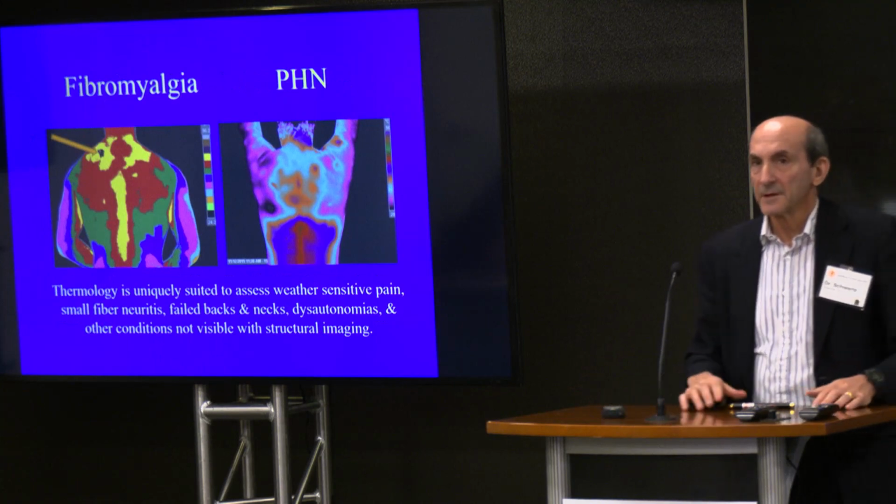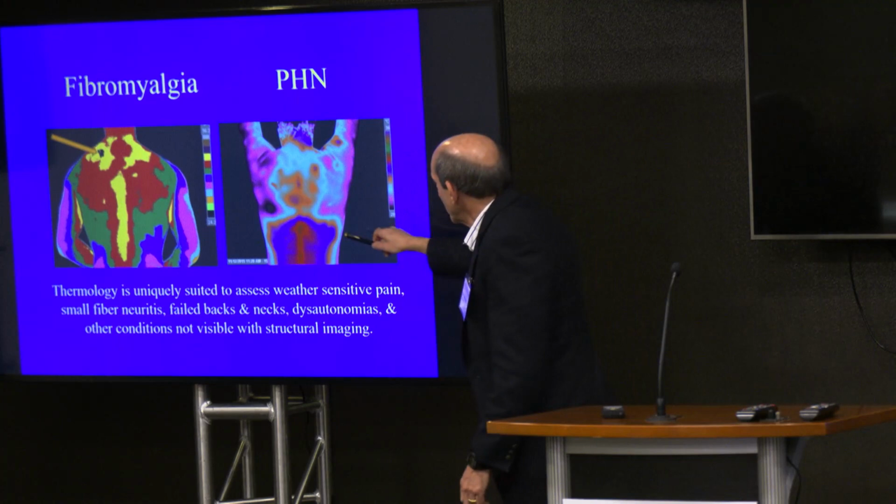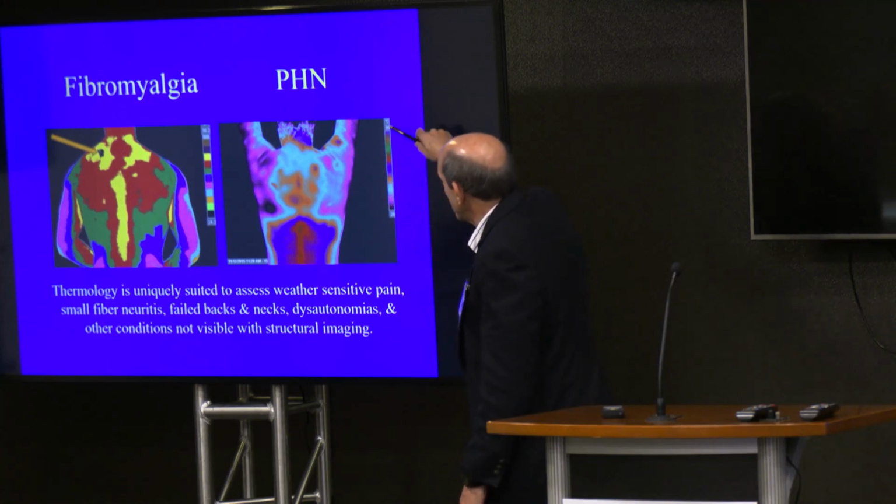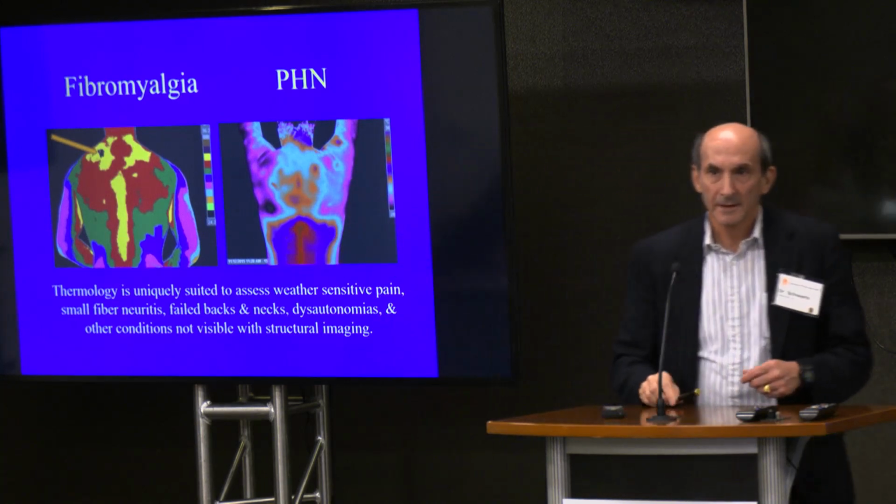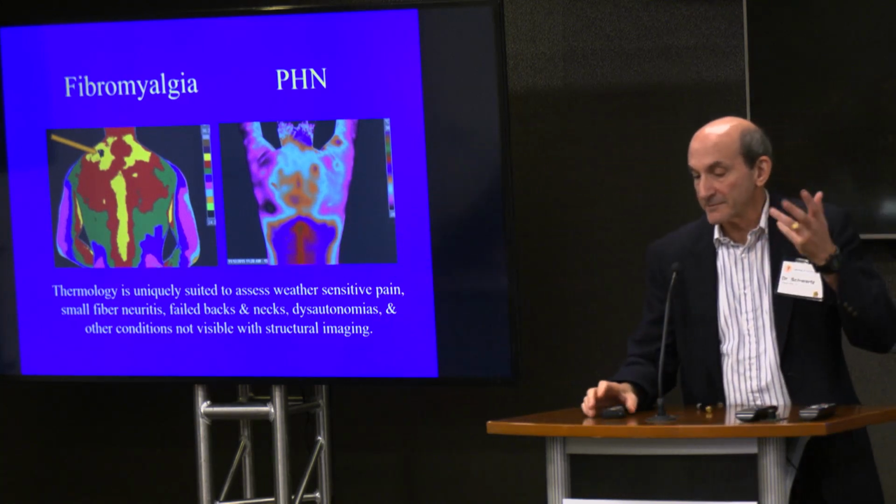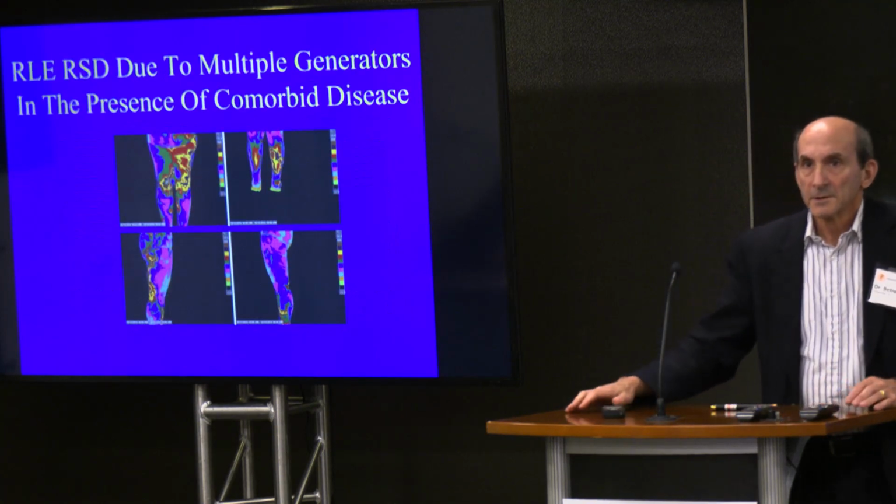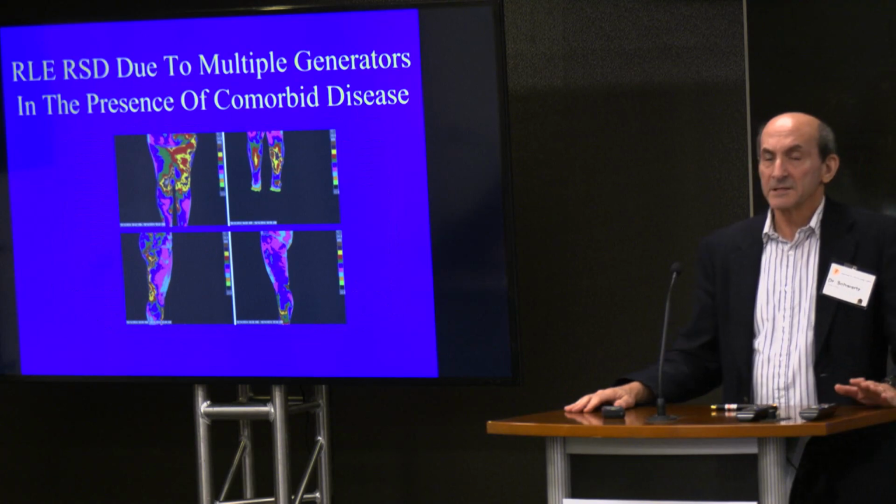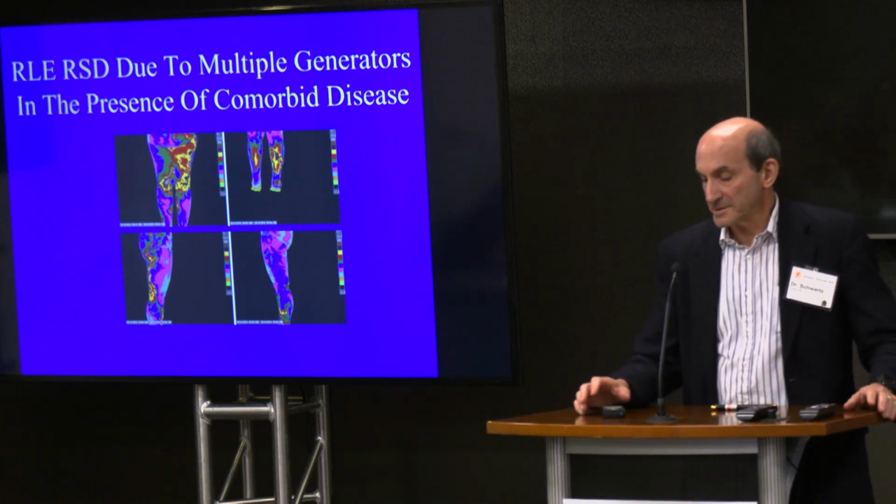Fibromyalgia we've covered. This is a case of post-herpetic neuralgia. And again, this is our temperature bar. So in this particular temperature bar, this is cold, this is hot. It's not supposed to be asymmetric like that, but it can give me an idea what kind of intercostal or thoracic blocks I might want to do. So, and then you can have RSD or in the presence of multiple generators and comorbid disease.